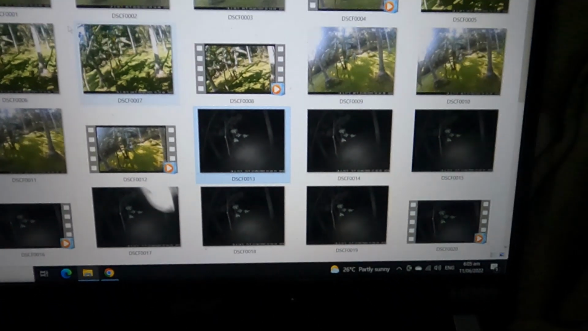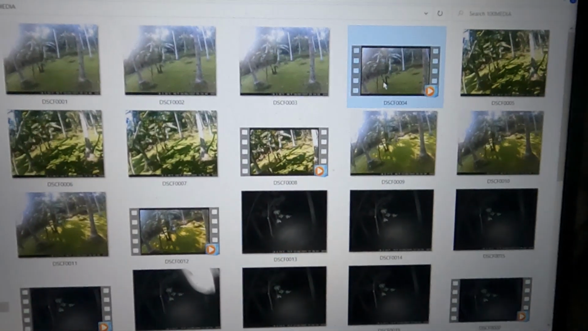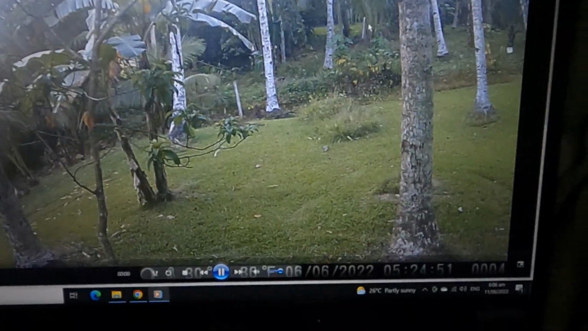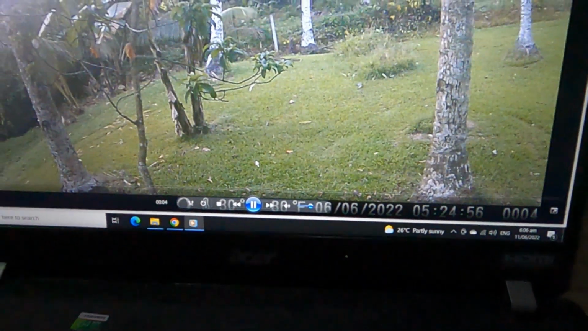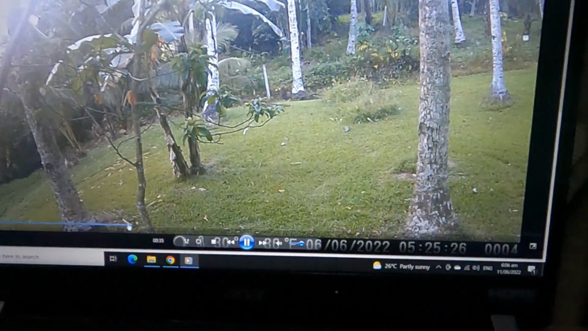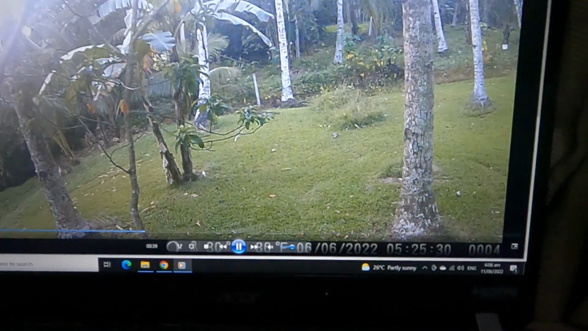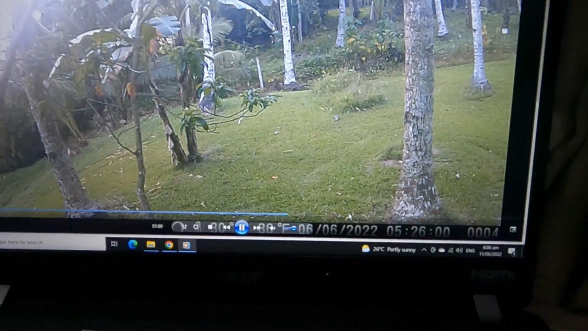So what I do is I always go to large icons. There's a video here. See what this picked up. Can't see anything. So sometimes the cats go by, the tree branches, sensitivity can be a pain on these as well.